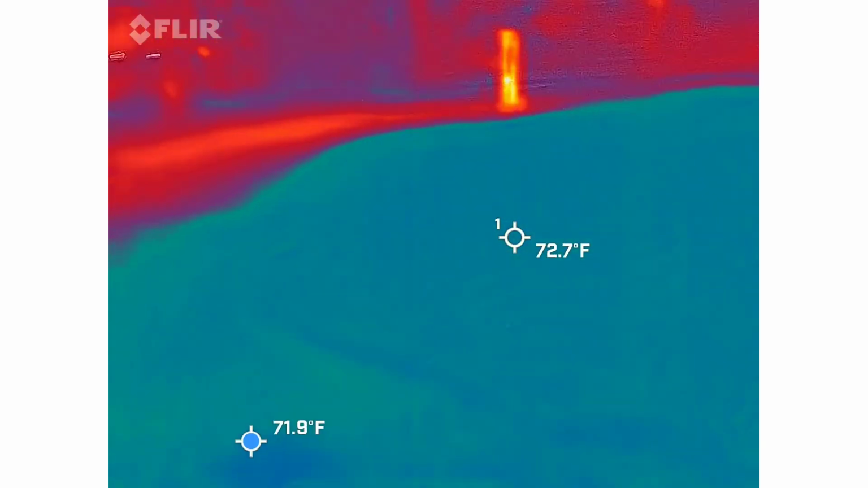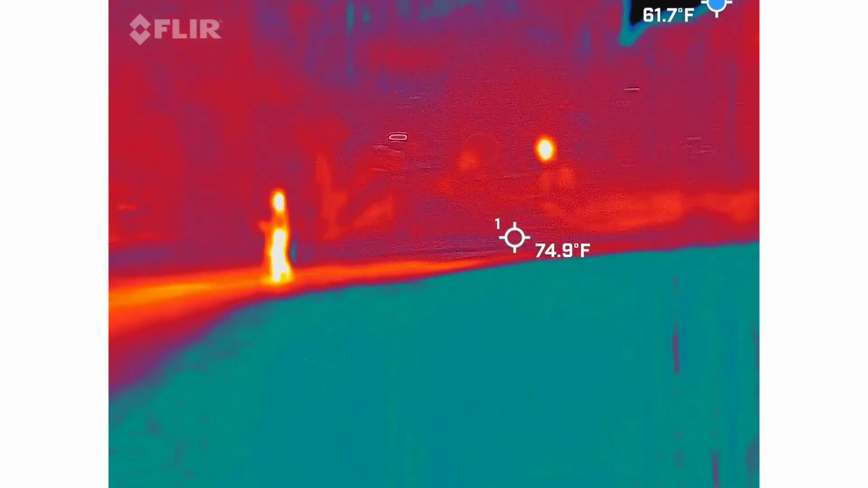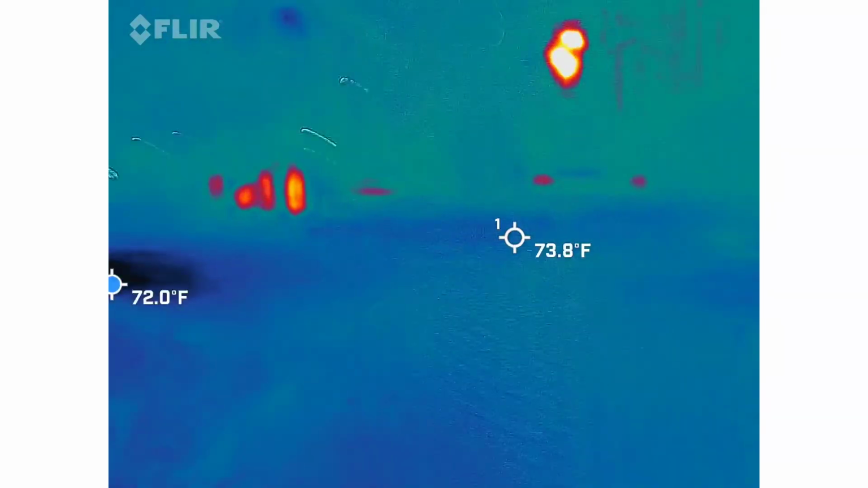See anything in yours? No. You recording? Mm-hmm. Go up and around. I did. Let's walk around one more time. I got my butt wet.